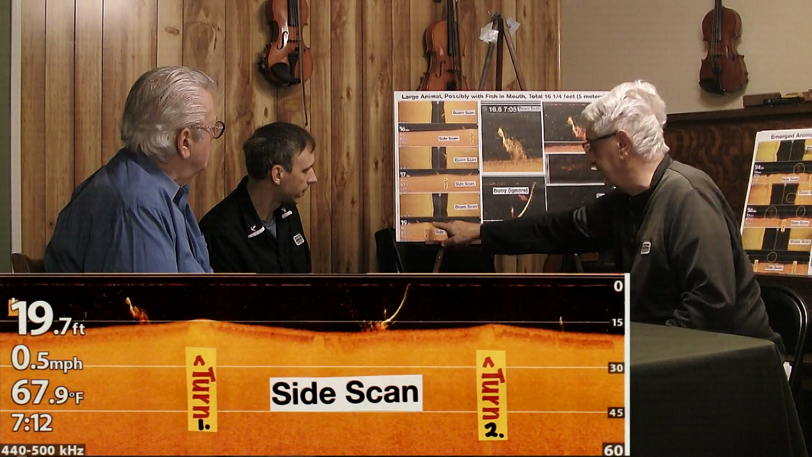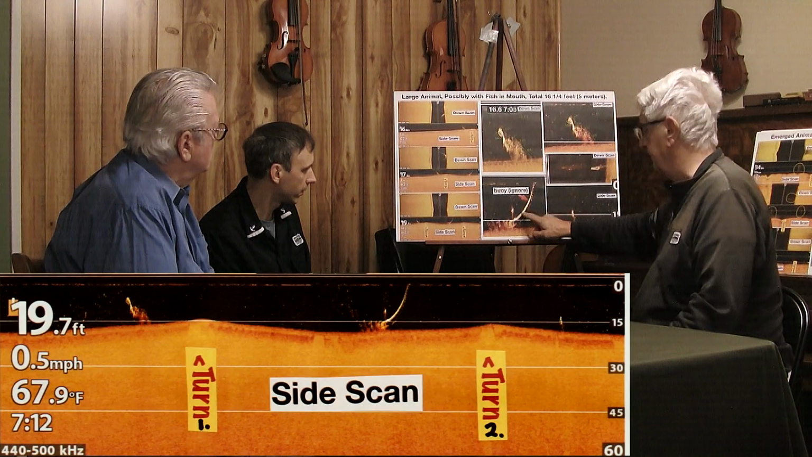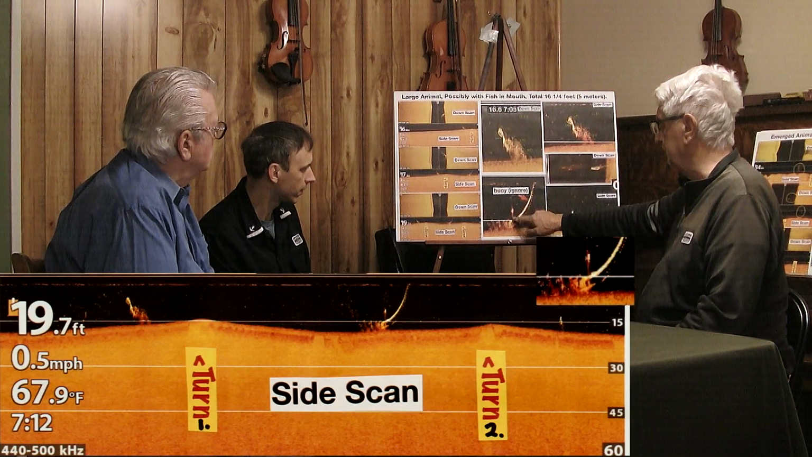And this is a different animal than the first one we saw. This is a different thing, a different day. All right. We follow it, and by turning again, we followed it. We put a buoy down, and we see what could be the animal here.